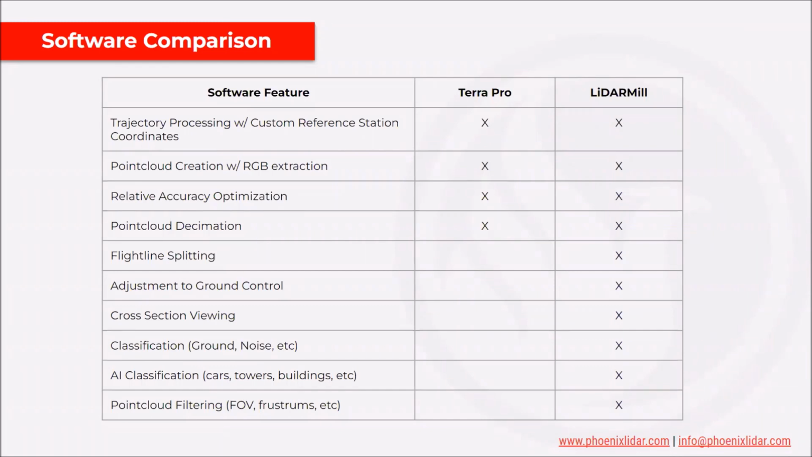And in here, you can view cross sections. You can view all kinds of visualizations, like you can color by classification, RGB, flight line, intensity values.